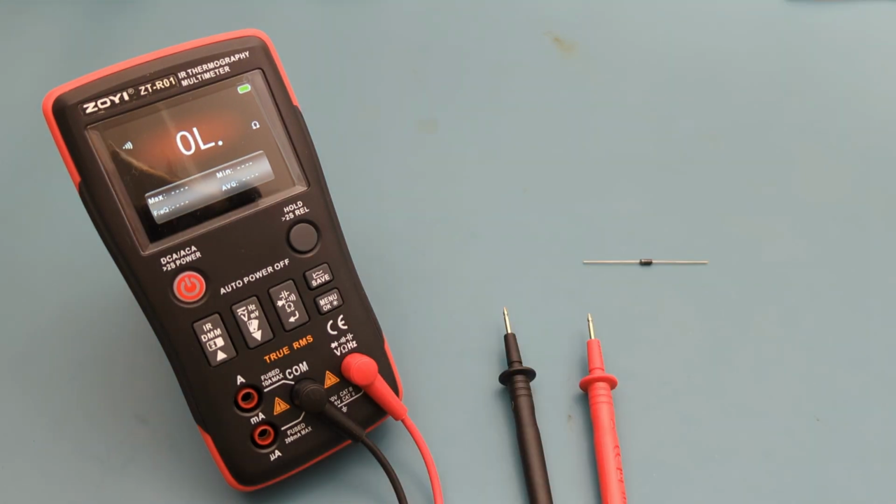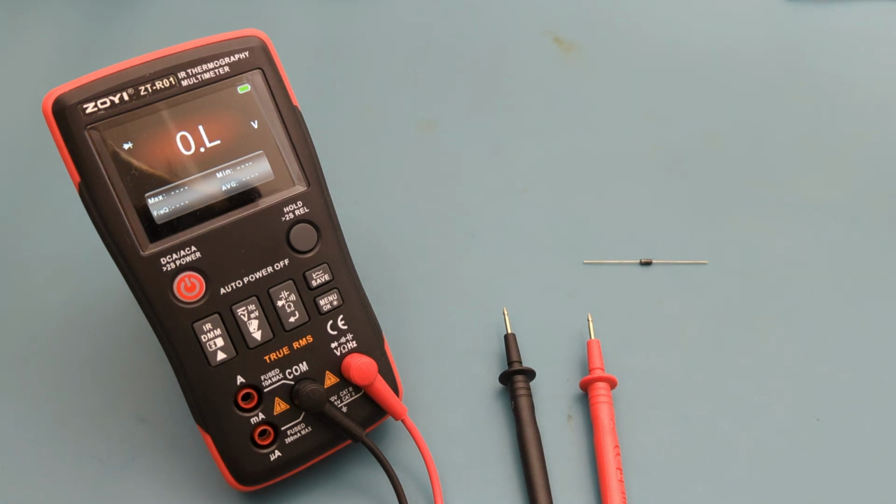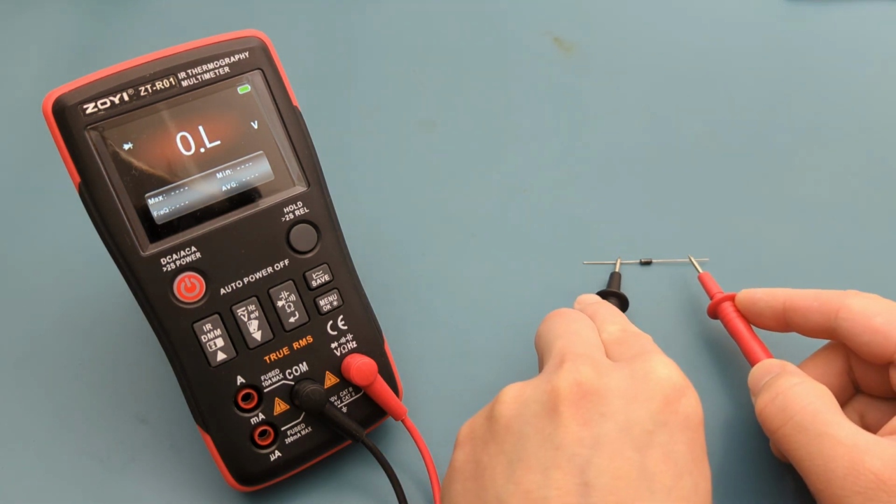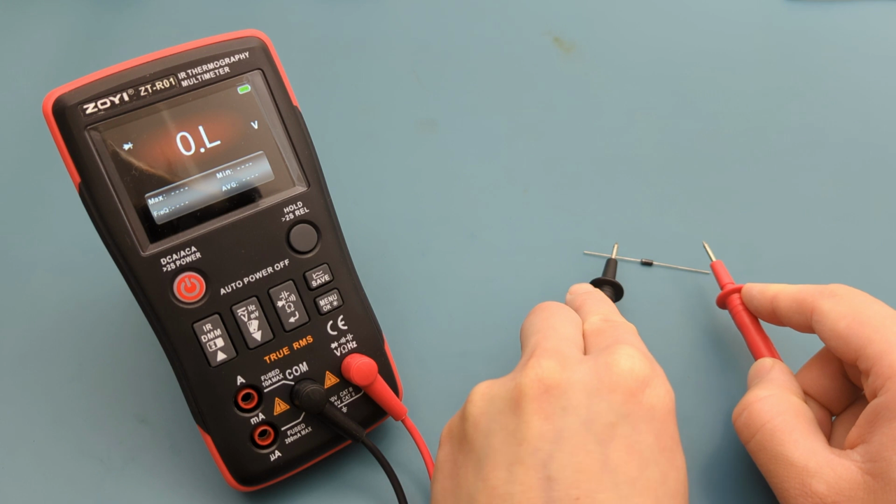Press the back button to switch to the diode mode. The reading shows 0.6 volts, which is what we expect for forward biased.